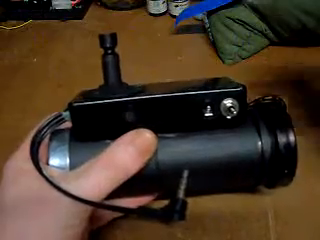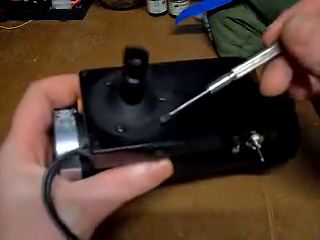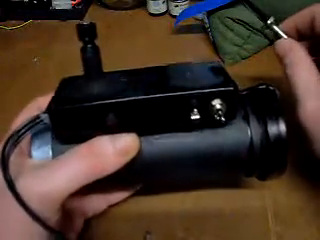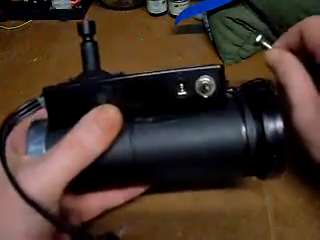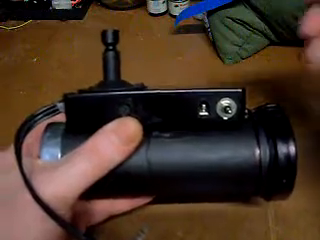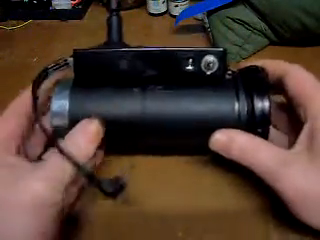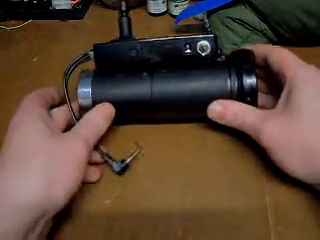On top of here, as you can see, there is a mount. And I'll show you what actually goes back onto this mount in a moment, what I record on. But firstly, I'll put this down and I'll show you the power pack that I'm actually using to power this unit.